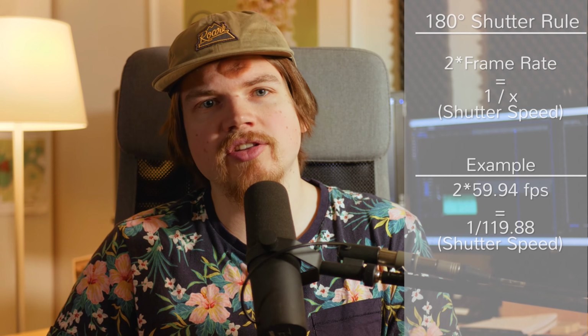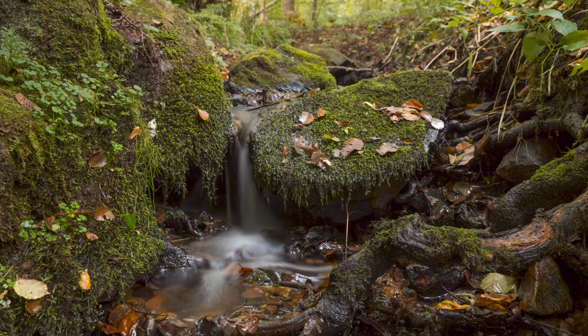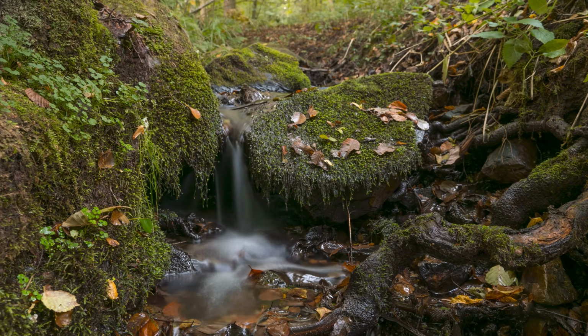When you lower your shutter speed or increase your shutter angle, the picture gets brighter. So easily said, you can film in darker conditions, but be aware that you also get more motion blur if you lower your shutter speed. This can create interesting effects, mostly known from photography.